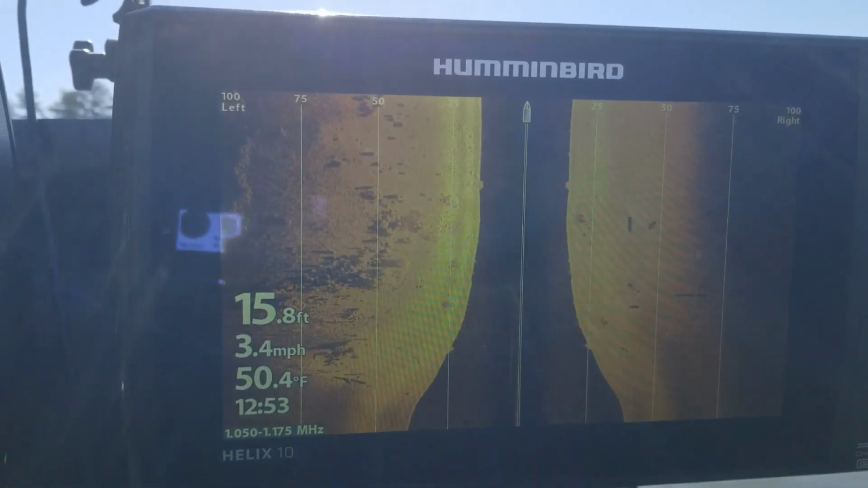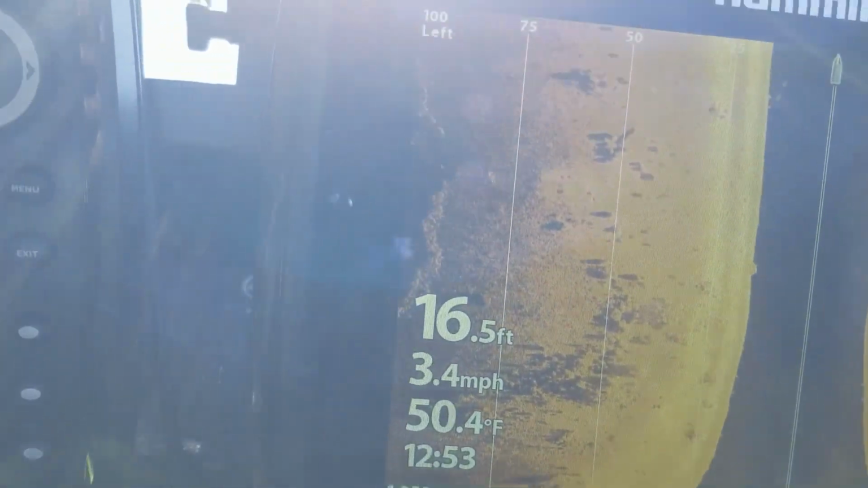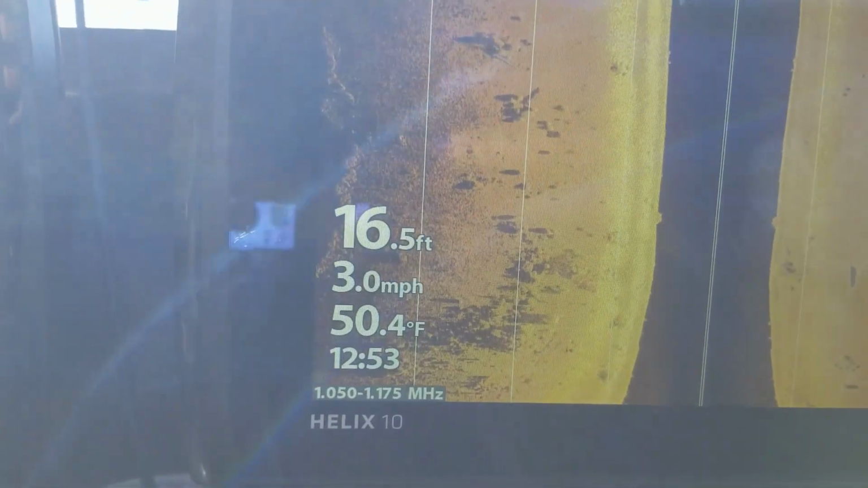All right, still out here driving around, trying to see what I can find with this side scan. There's some nice looking rocks, some other structure over there. I'm going to mark that and go back and drag a Texas rig, Carolina rig through there just to see what it feels like.